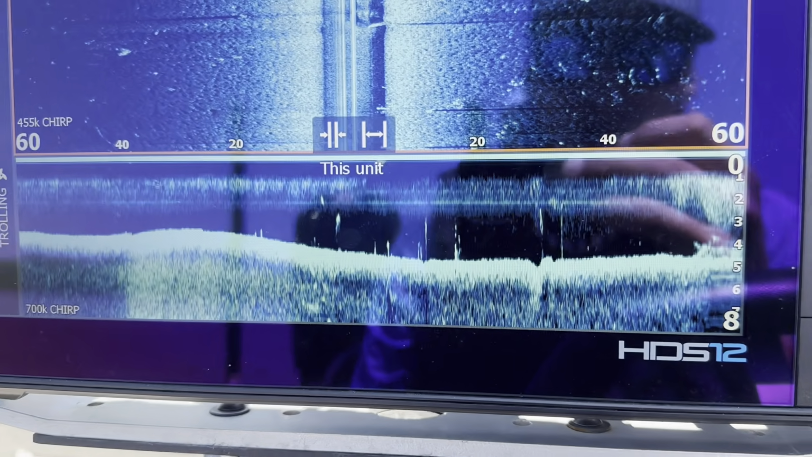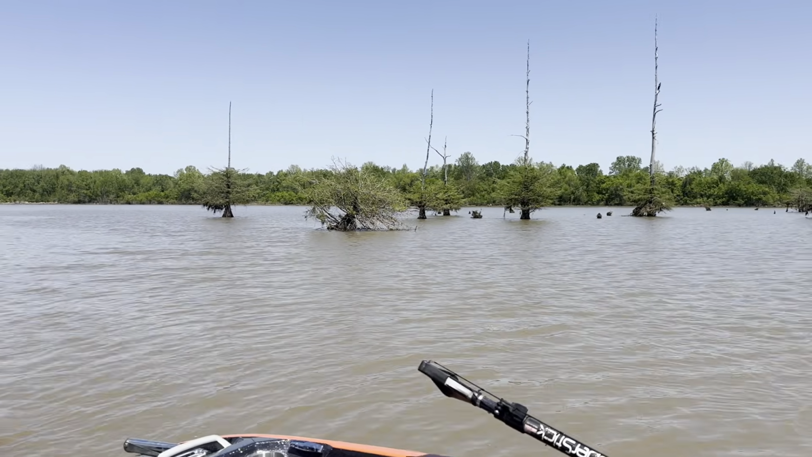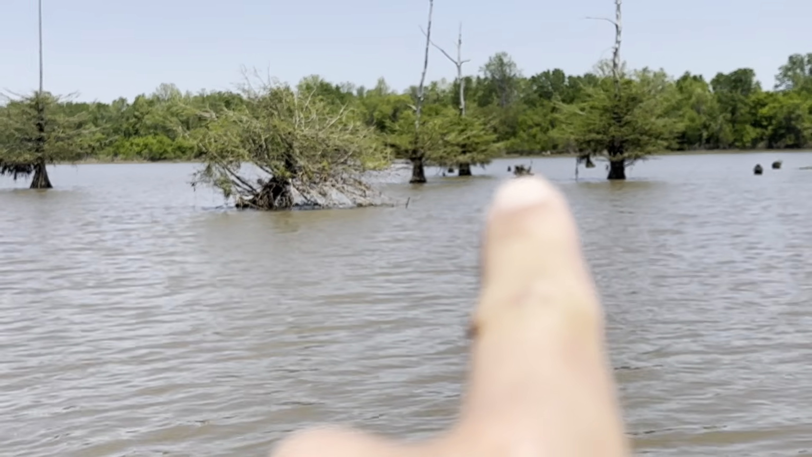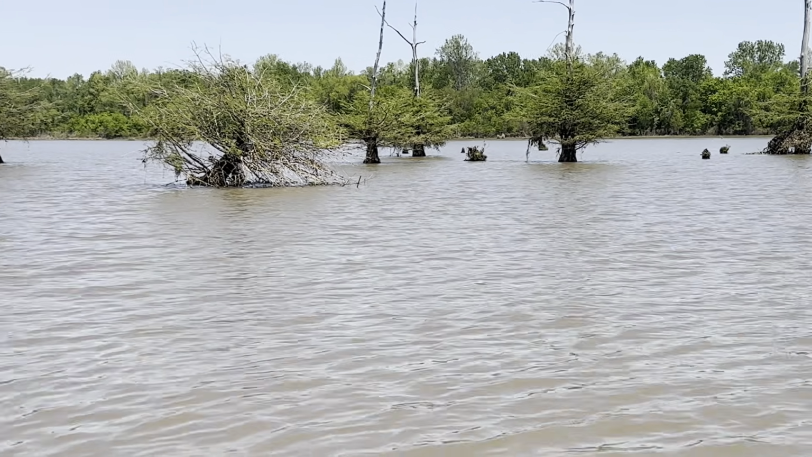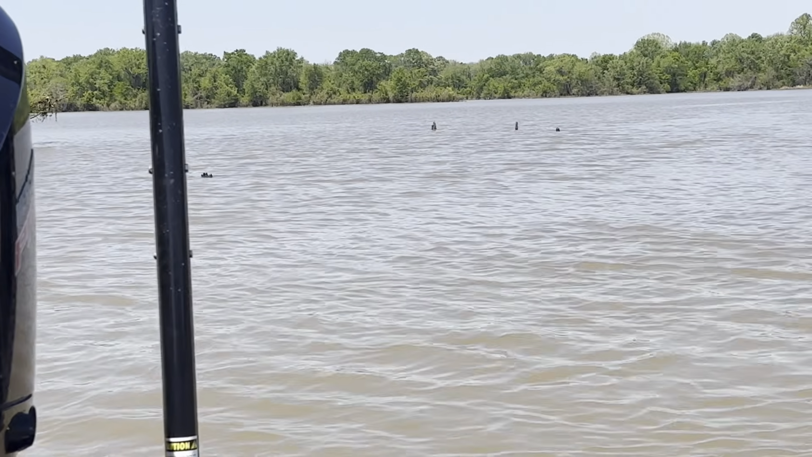So while we're stuck here, let's take a look out behind us. And those are the cypress trees that we're looking at. We just came through that little gap there. You can see there's that one there and those ones there. Those are the stumps. They're dead, obviously, but the ones that have broken down and that we are currently wedged on is what's underwater. And those ones there, you can kind of see them just under the surface.